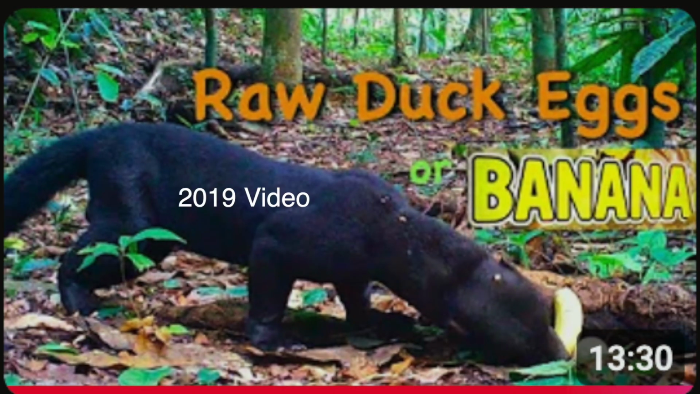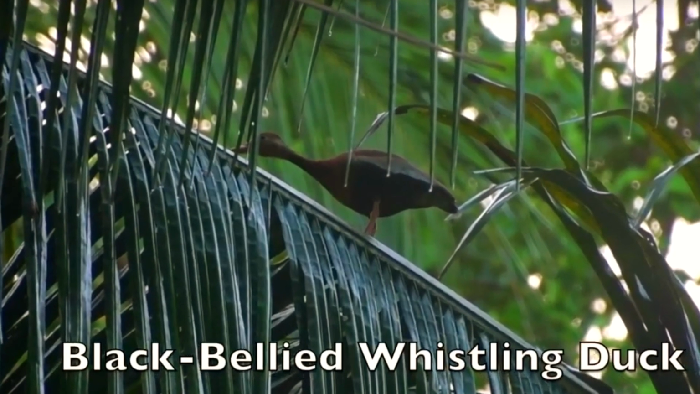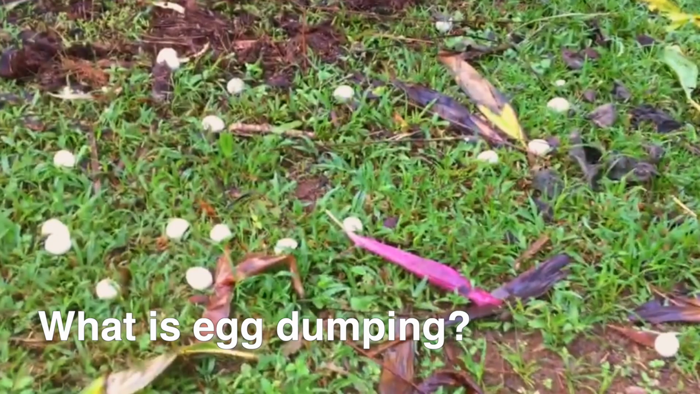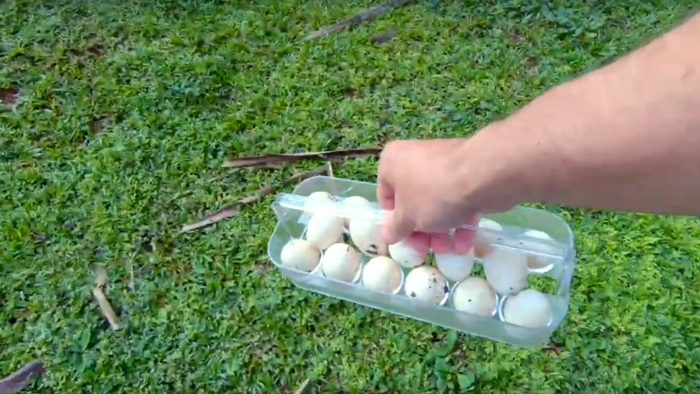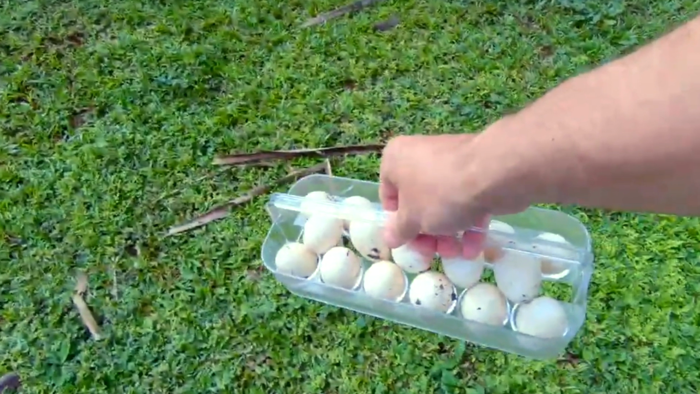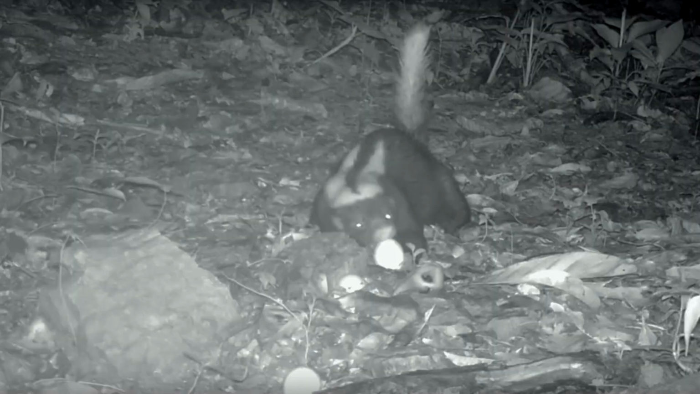In fact, we did a very similar experiment in 2019 with a pile of whistling duck eggs. If you recall, in that video, an egg-dumping whistling duck spilled 22 eggs out of a nest from a palm tree. So I gathered them up and dropped them in front of the trail cameras and fed many jungle animals.